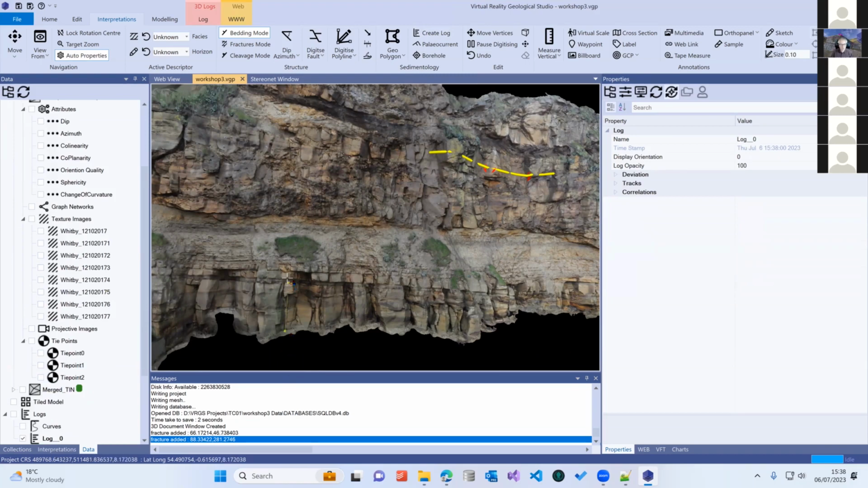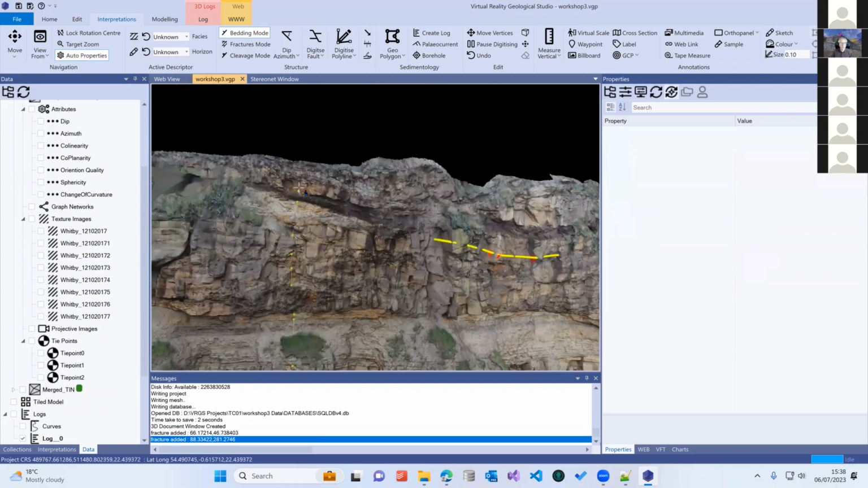You go up your outcrop and you digitize points where you have your bed boundaries, the same way that you would do in the field. So you make the same decisions about where you put your boundaries.